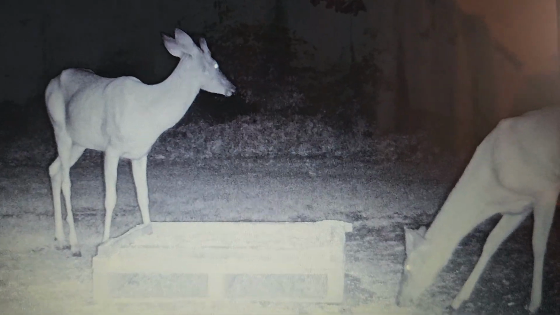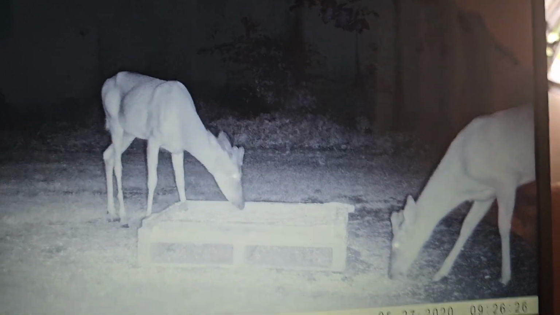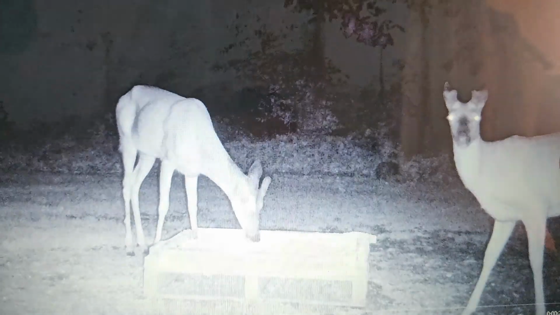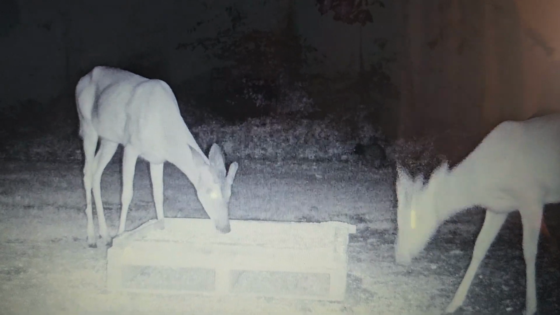I believe these 2 are twins. Not sure how old they are. He looks like he's a decent deer. I'm anxious to see how he'll turn out.